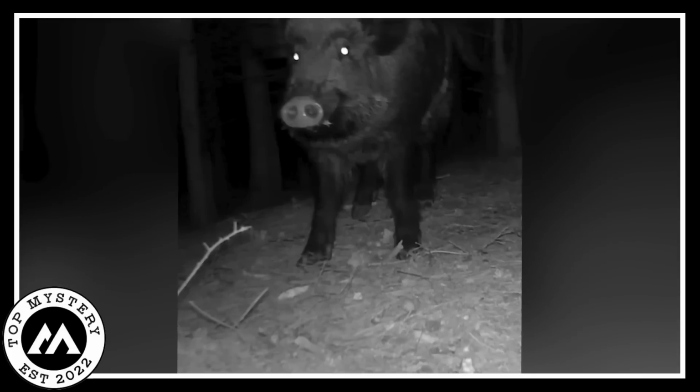The trail cameras are on duty, cool and collected until they stumble upon an extraordinary scene. Creepy echoes fill the air, the sky mimicking a thunderstorm. And then, out of nowhere, a colossal wild hog takes center stage. I mean, this thing is massive, like it decided to skip leg day a few too many times.